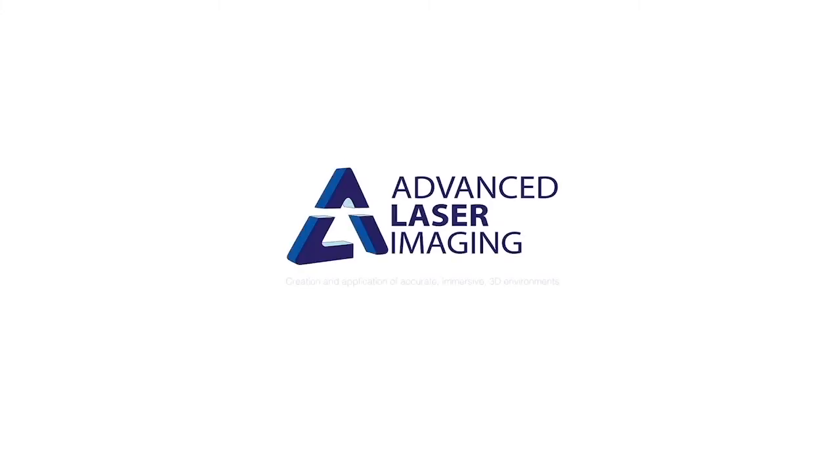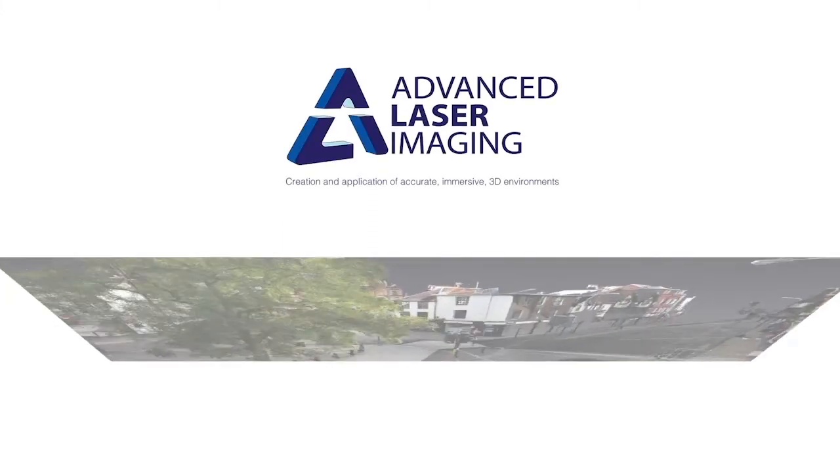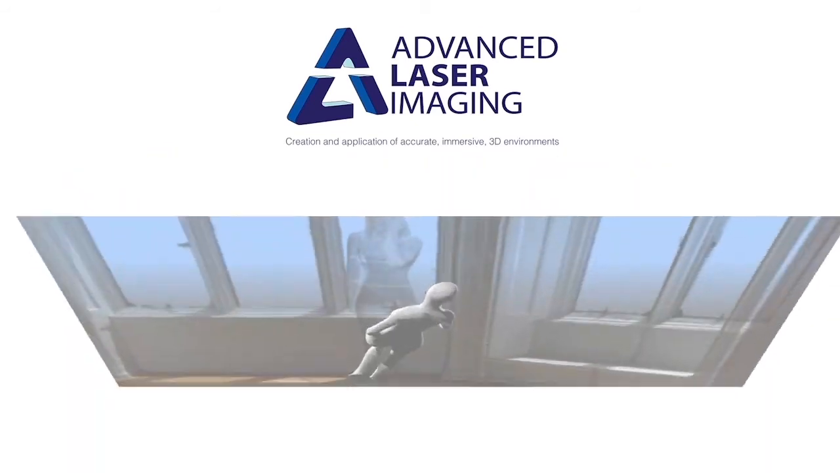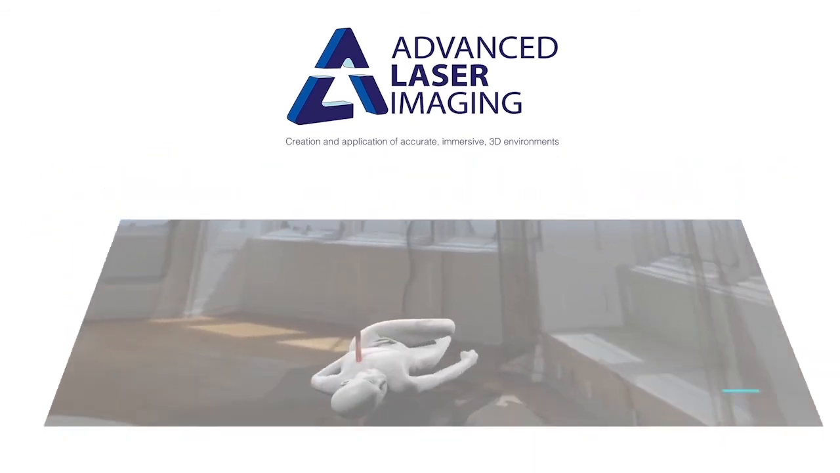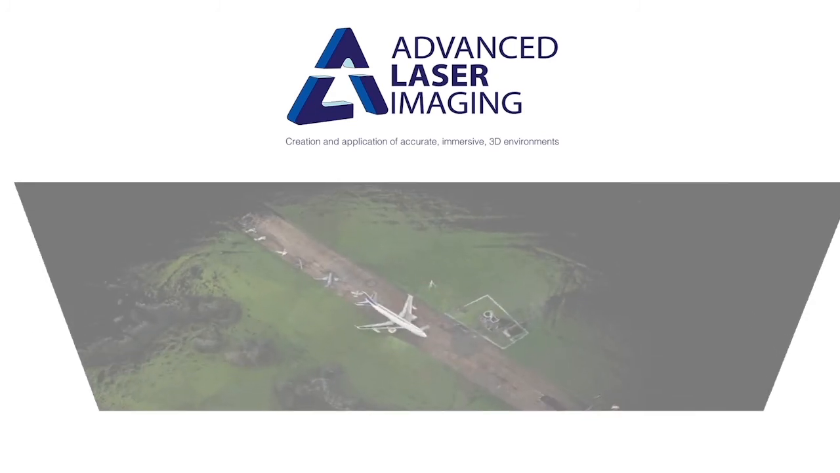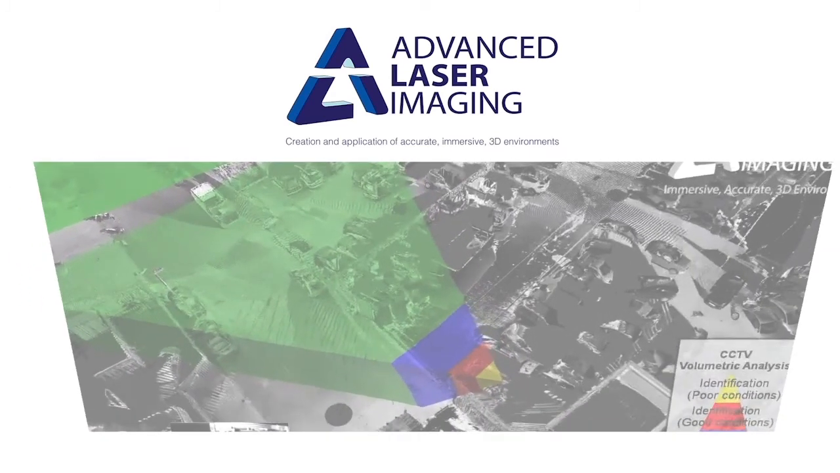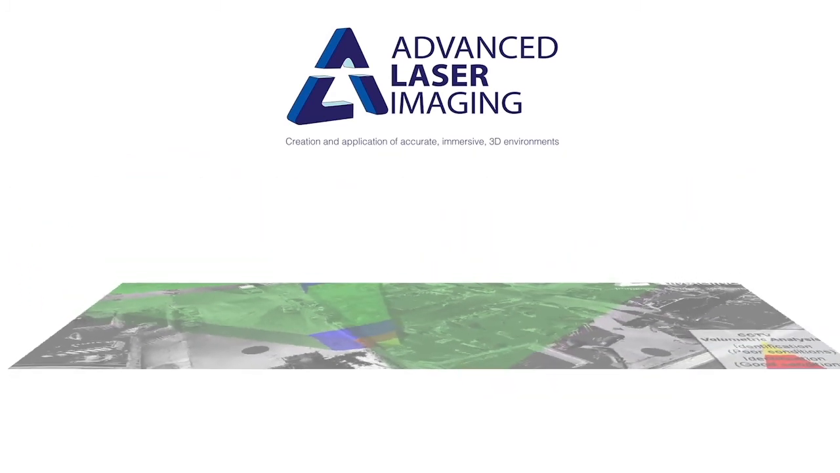Welcome to Advanced Laser Imaging. We are a company that harnesses the use of specialist surveying technologies like 3D laser scanning for applications within policing and security. Our technical staff have been using these technologies for more than 12 years, and 8 of those years within the London Metropolitan Police Service.